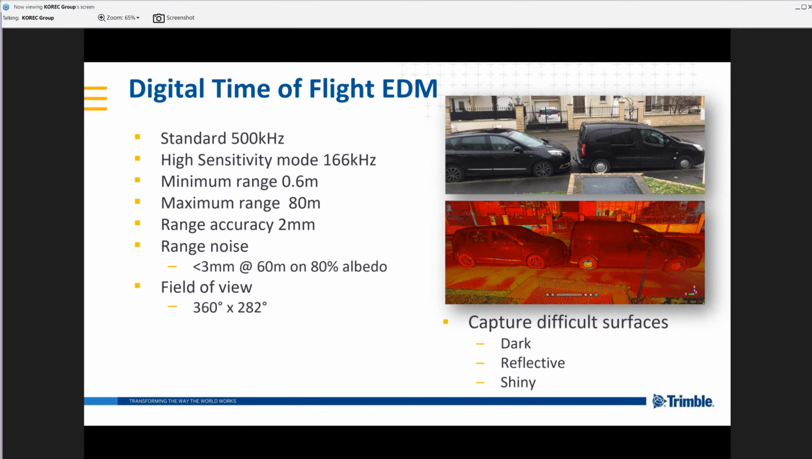So moving on to digital time of flight EDM within the X7. Advantages of that, you can see there we have a range noise of 3 millimeters, 2 millimeter range accuracy. But what I want to focus on here really is what we call our high sensitivity mode. You can see there a standard scanning speed of 500 kilohertz. We can select our high sensitivity mode when scanning, which brings that down to 166. Now, why are we doing that? Why would you want to do that?